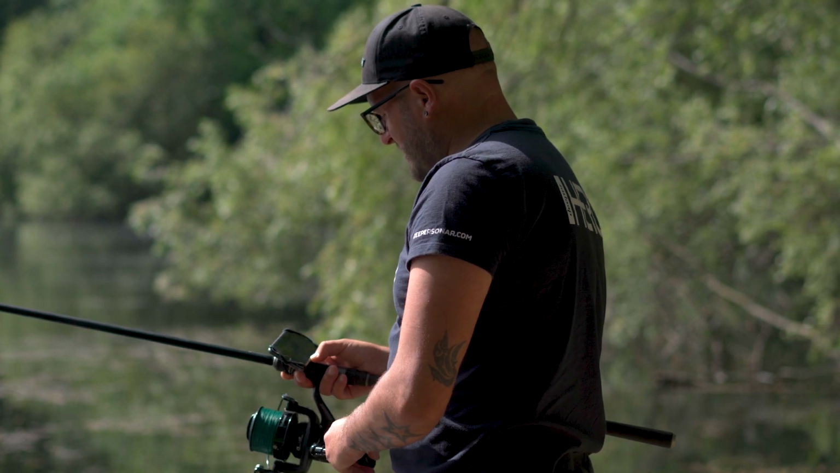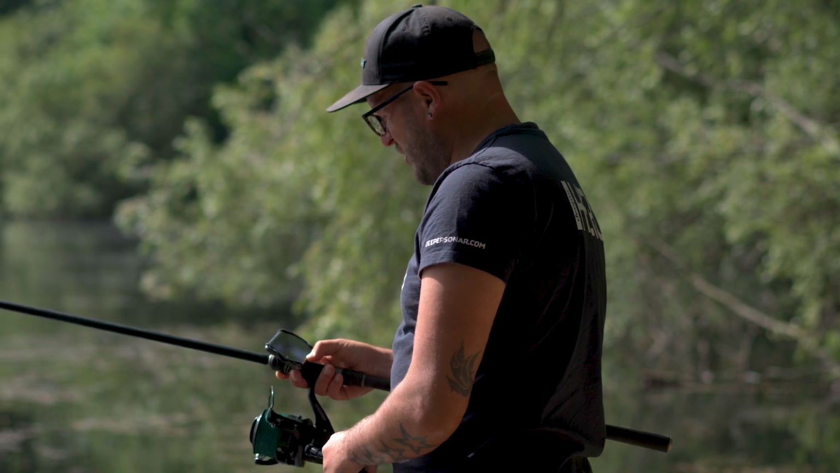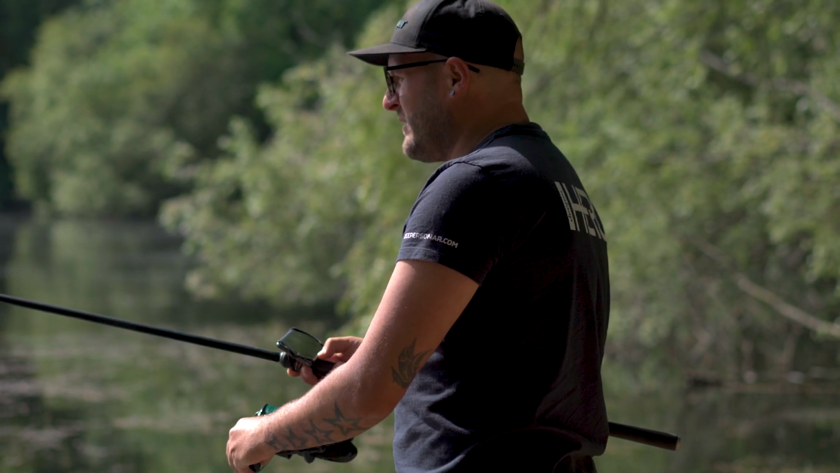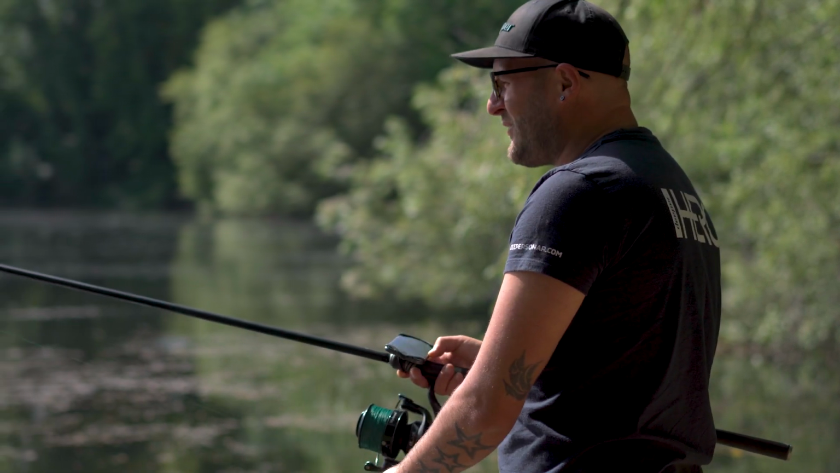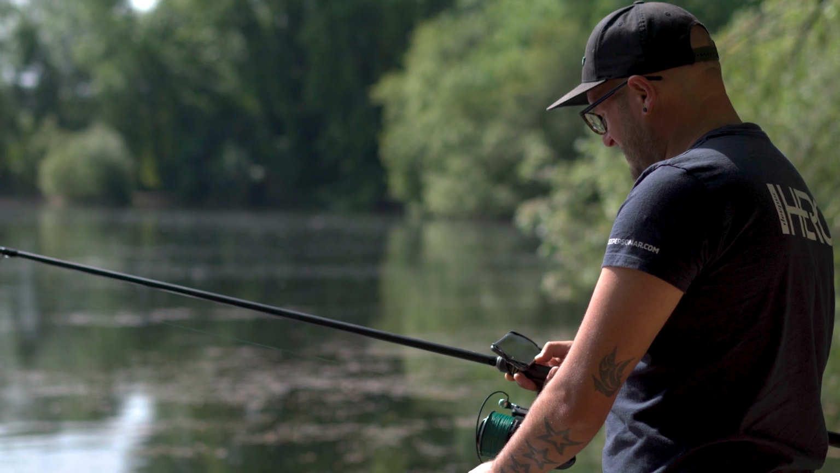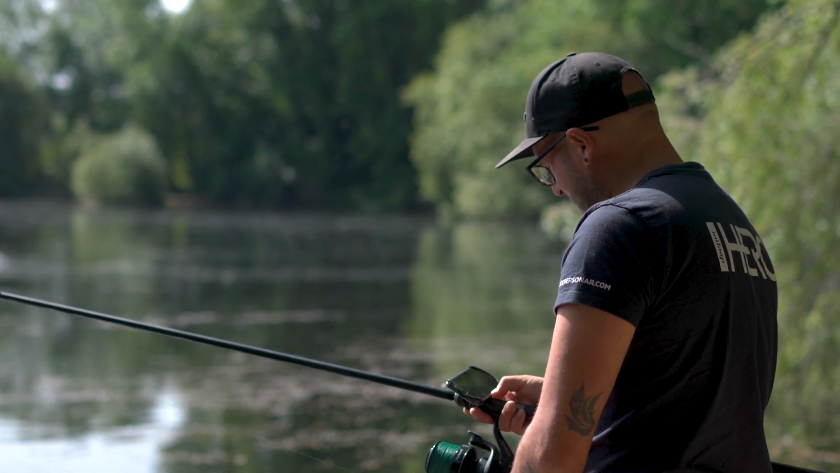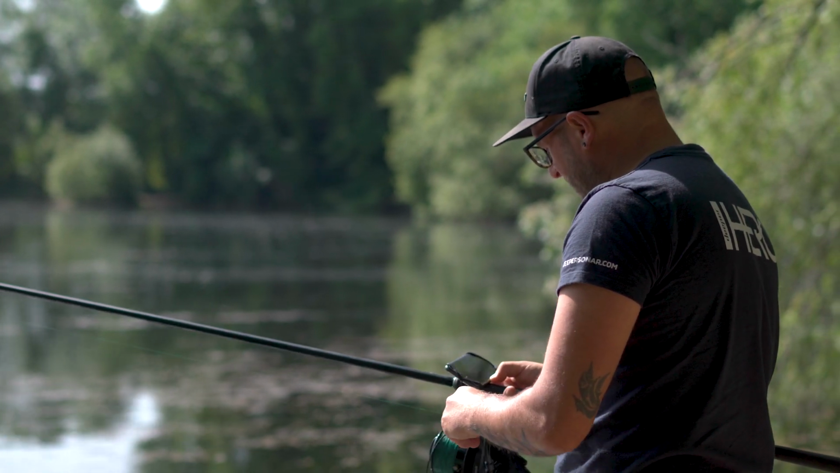Where I've cast it, that's pretty much dropped over a good 2.5 foot of weed. So even though it's not to the surface, there's 2.5 foot of fishing water and then 2.5 foot of weed directly underneath it. It's not quite made the surface layer, but there's definitely an abundance of it down there.